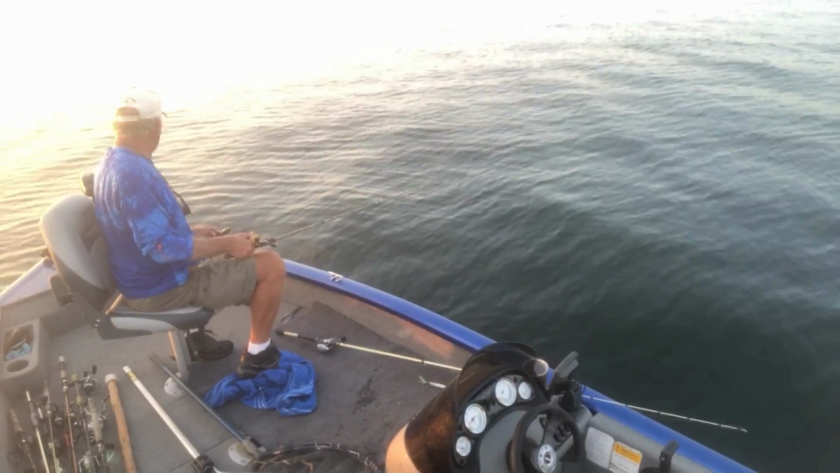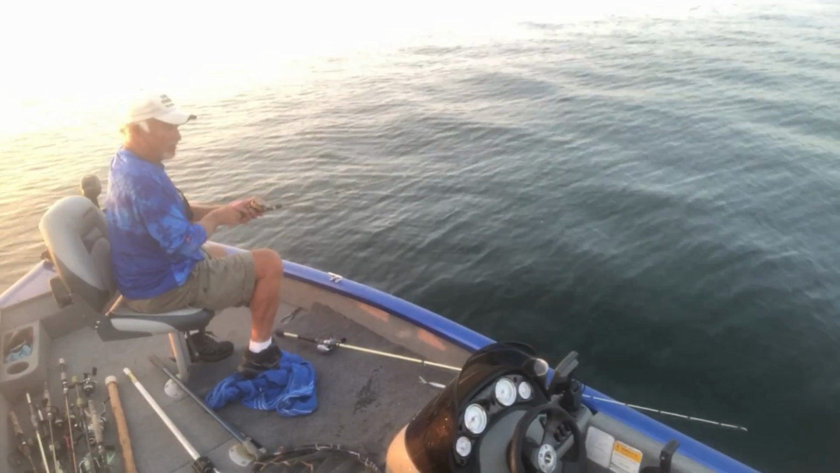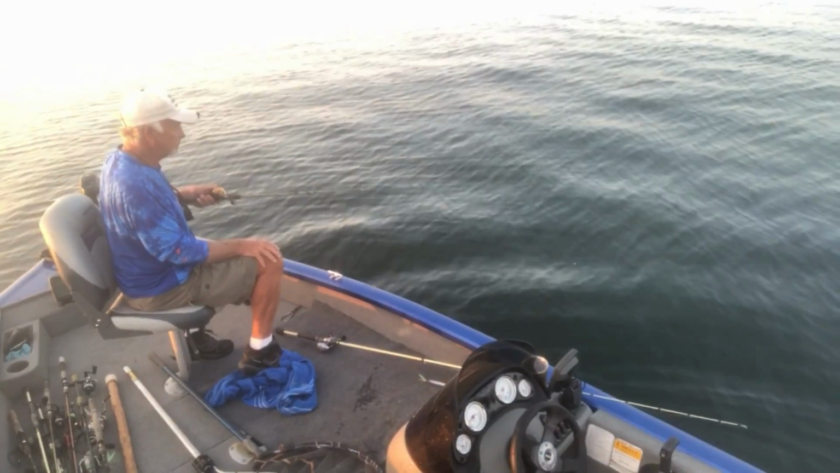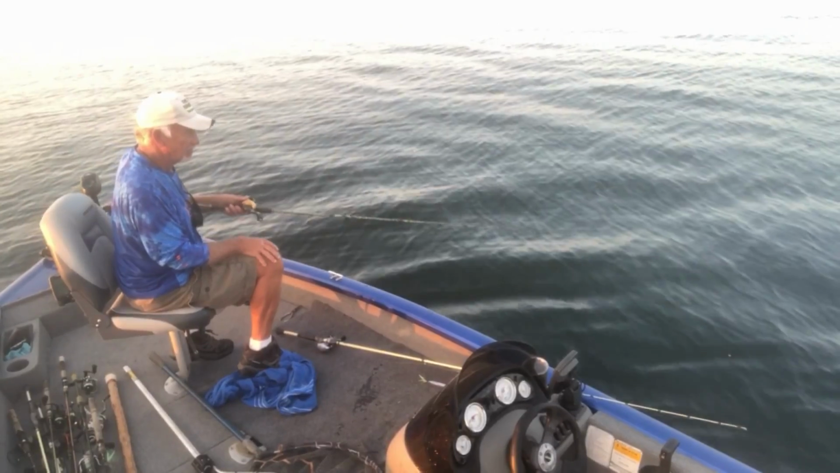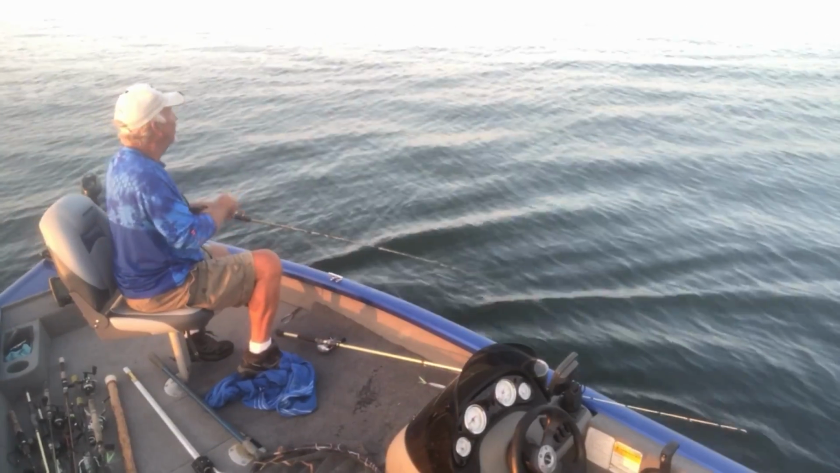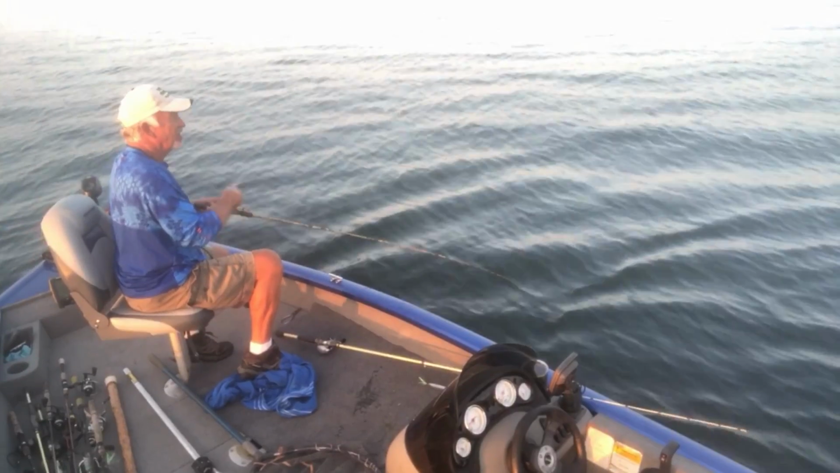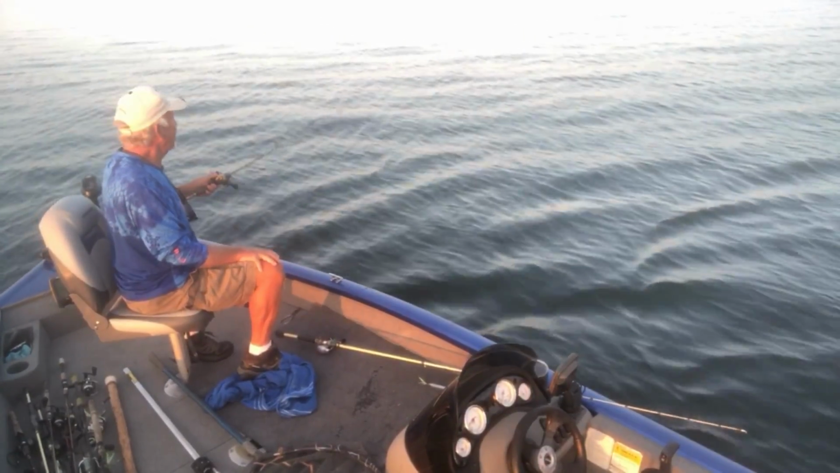Let's turn this boat in a circle. Make a circle with it. All right, get it to the bottom with a Big Boy's Line. See if we can catch one. Uh-oh, and slacked up.